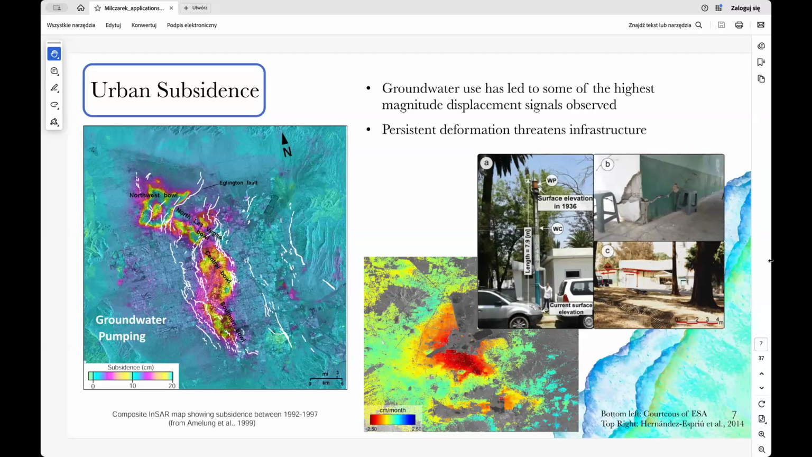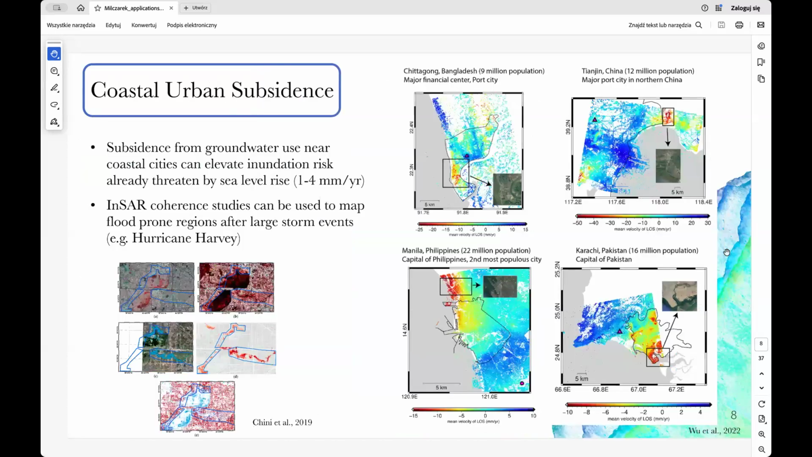On the right side, in the middle, we can see what looks to be a well, or maybe a fire hydrant. I don't know. Maybe a fire hydrant would be too high. The surface elevation in 1936 was roughly 8 meters higher than in 2013, which is very interesting.